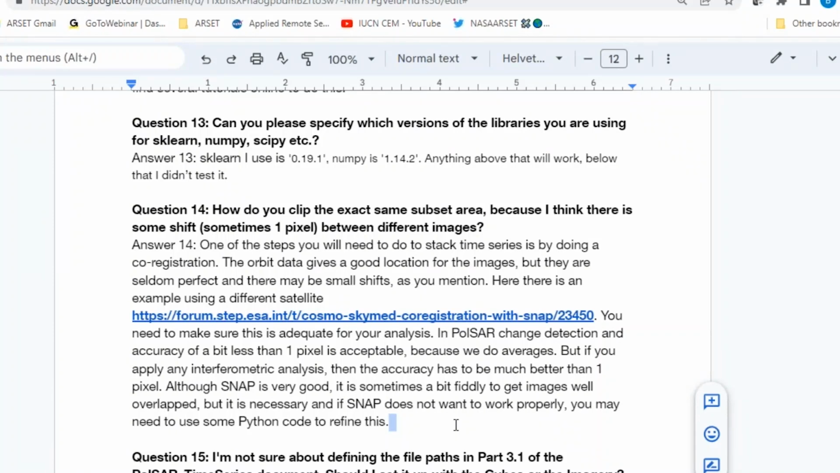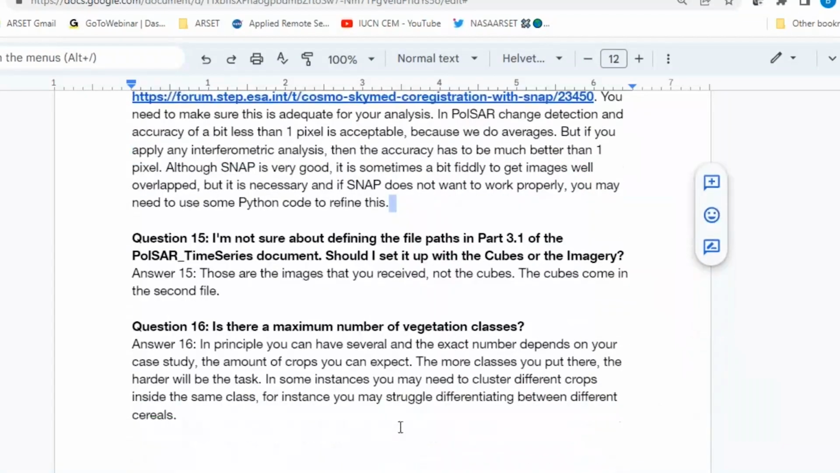Terrific. Question 15. I'm not sure about defining the file paths in part 3.1 of the PolSAR time series document. Should I set it up with the cubes or the imagery? In the first file, the time series file where we create the cubes, the pointer, so your folder, should point to where the images are. In the second file, the one that has ML in the file name, you can point to where you saved your cubes, so where the cubes are. But in the first one it will be the images.